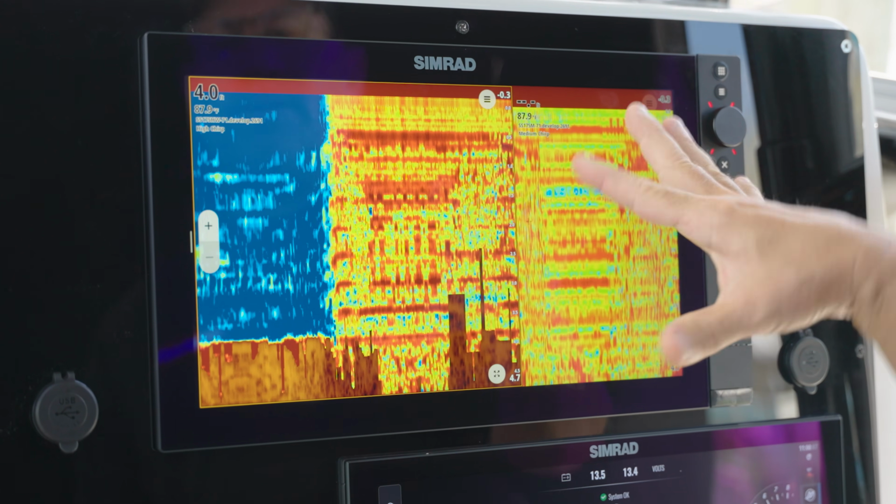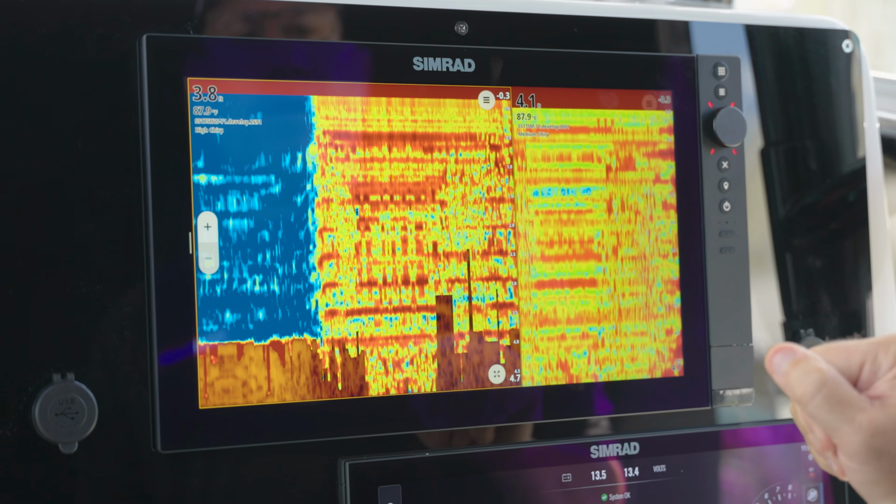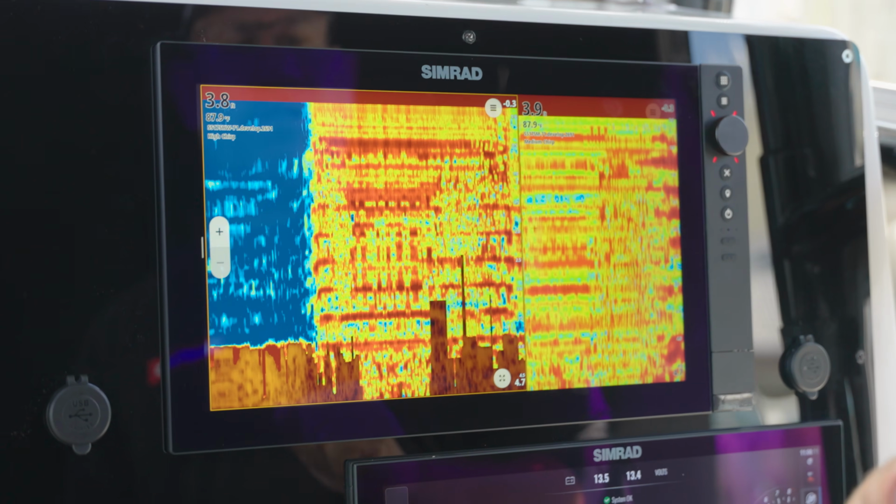So that's how we deep dive into settings on our new Simrad operating system, showing it to you on the NSS 416.